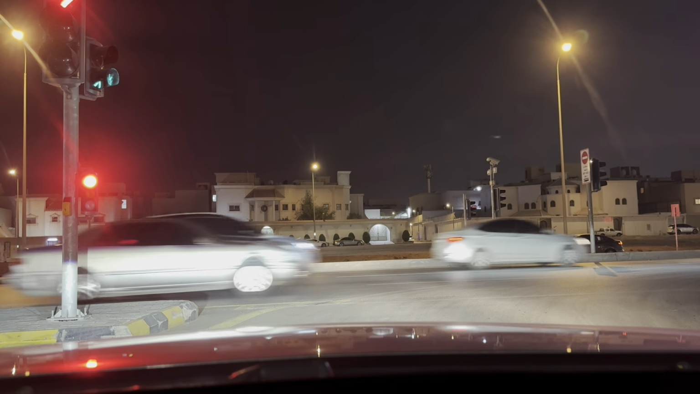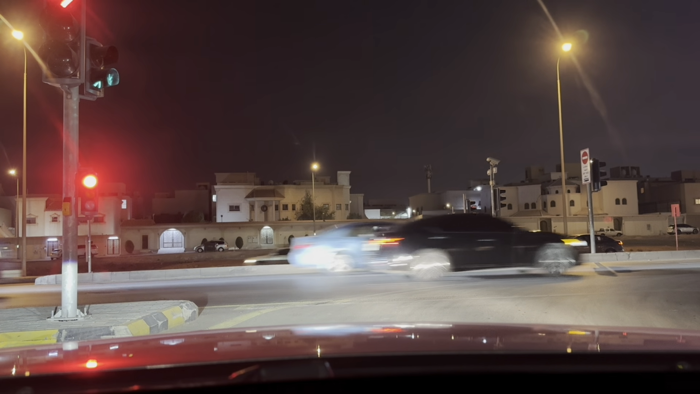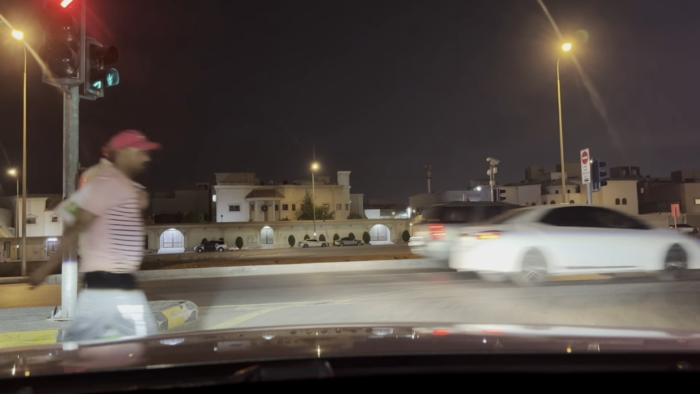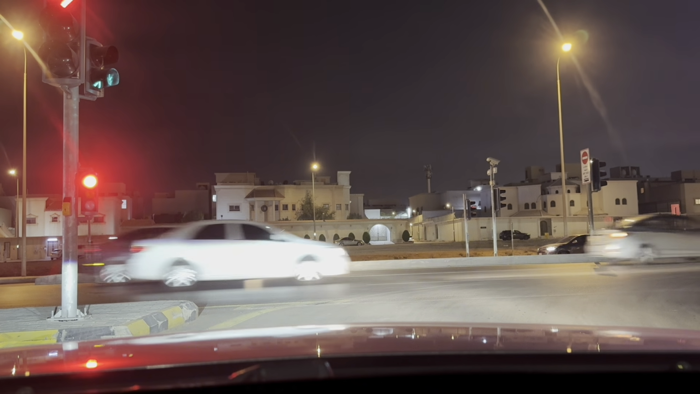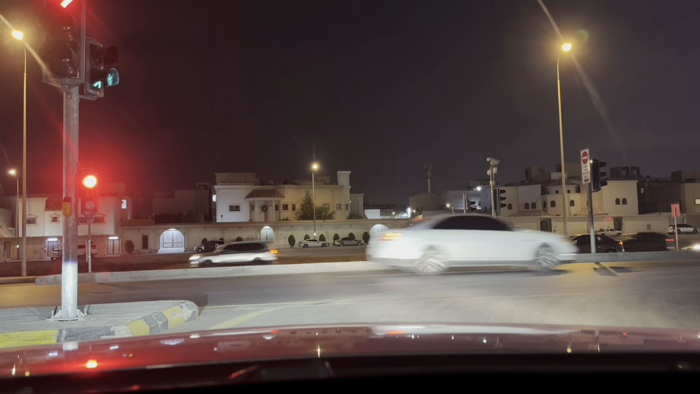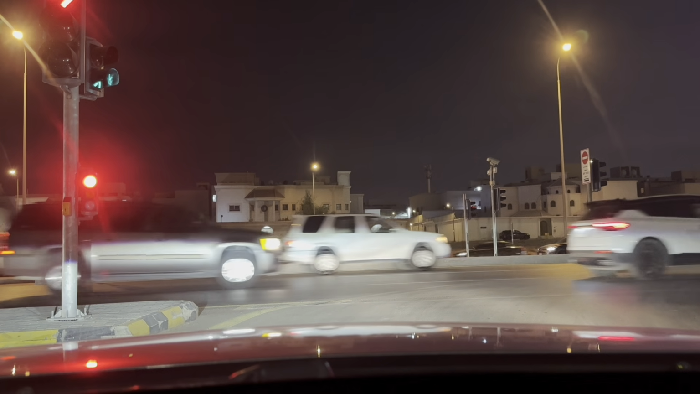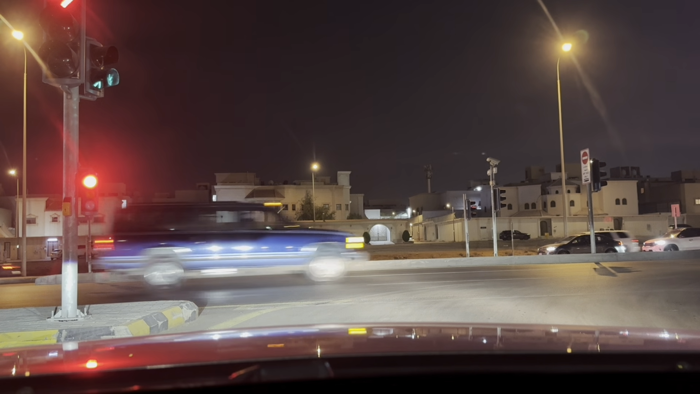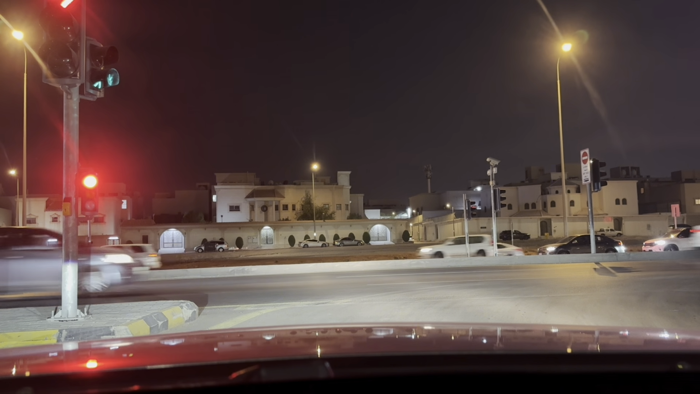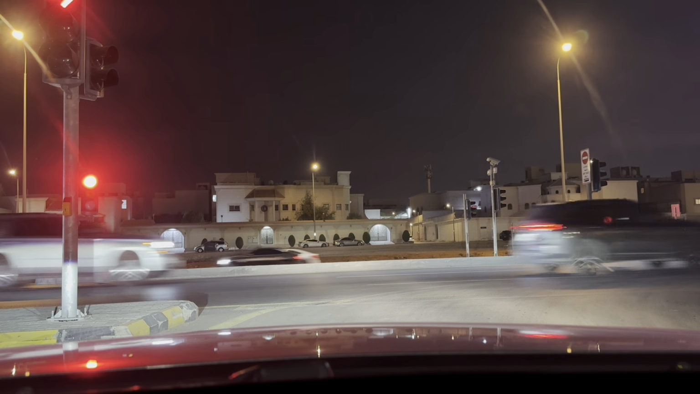So Summer is enjoying his ride and we are in ours. So I will let Summer... actually, I'll have to turn first because of the curve on the road. And here we are. By the way, it's a Friday night.